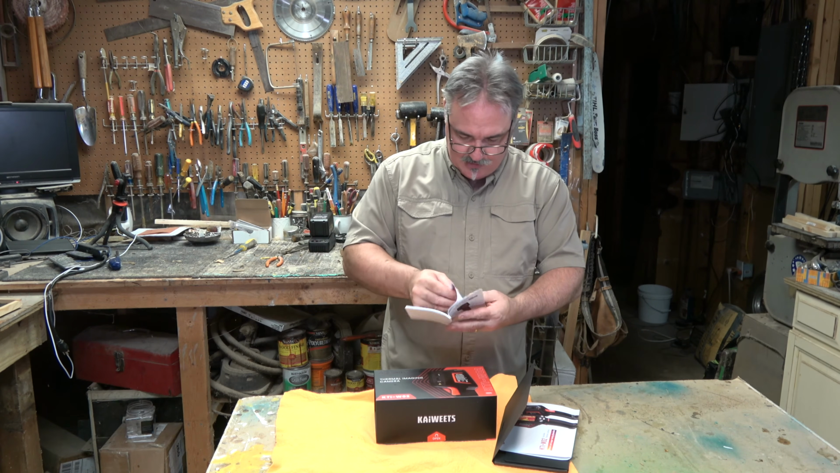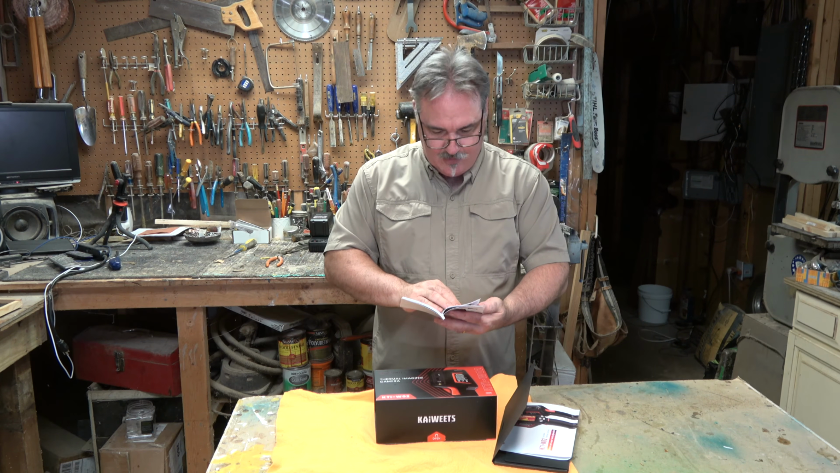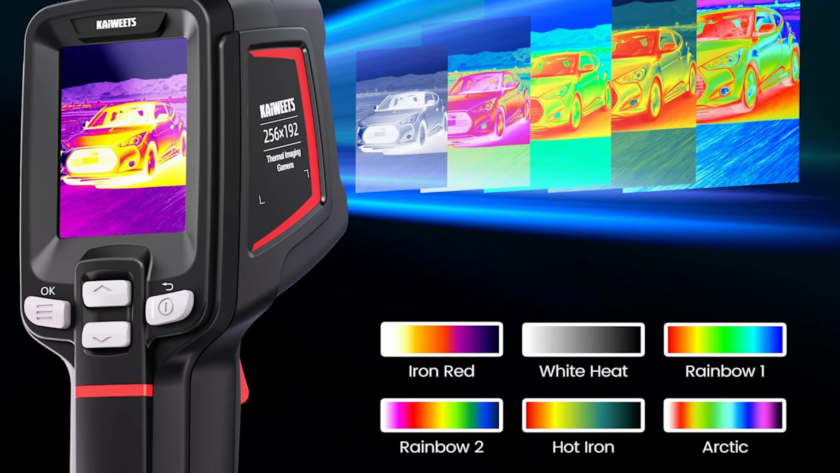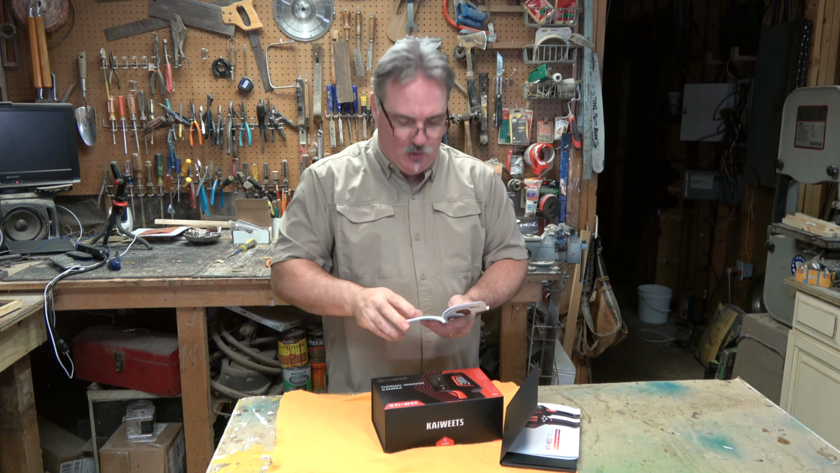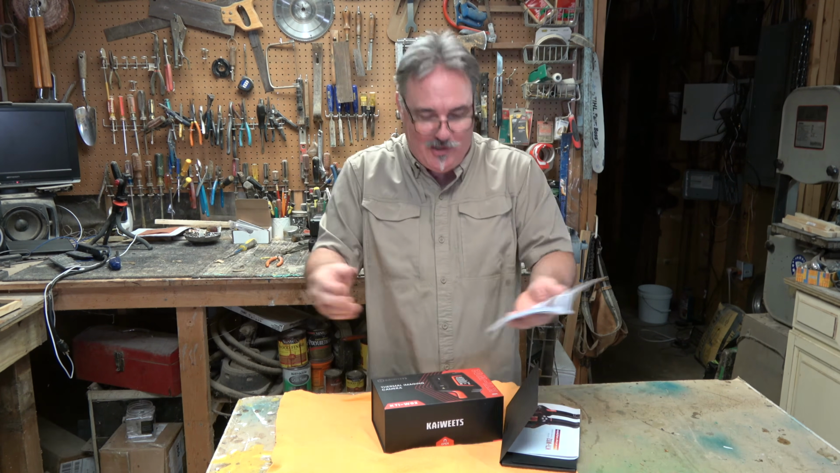What I like about this thing is, I'm going to try to find it, and I'm going to tell you. Well, okay, so you have different palettes that you can look at. You can look at your infrared heat map in something called Iron Red, White Hot, Rainbow, Arctic, Hot Iron, and Rainbow 2. Let's have a look at those. So you can set the device to show you the heat map in any one of these color configurations. Hey, whatever you like. I mean, it makes you feel good to look at it in a rainbow. You want to look at it in a hot iron or white hot? Yeah, it's your choice. Fantastic.